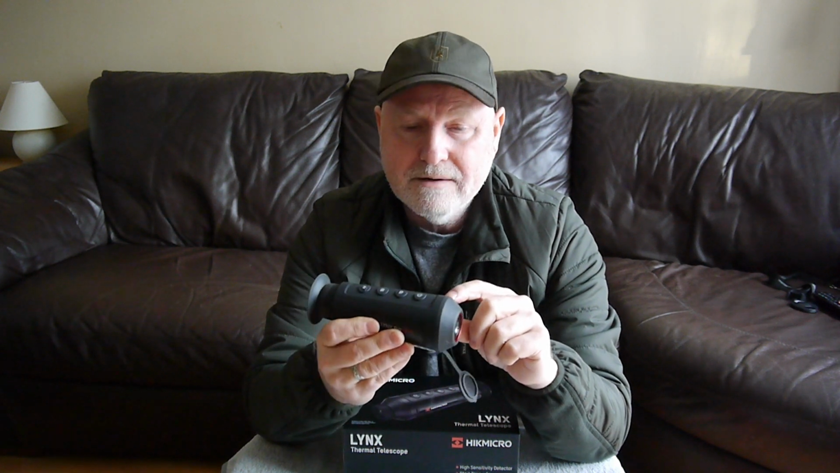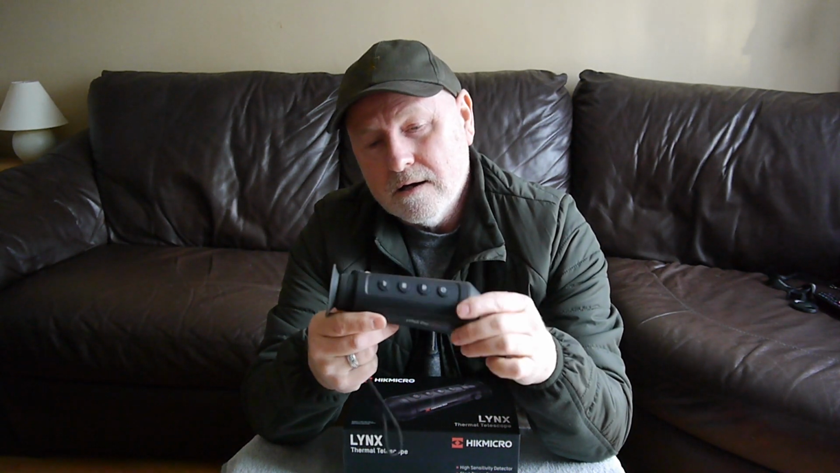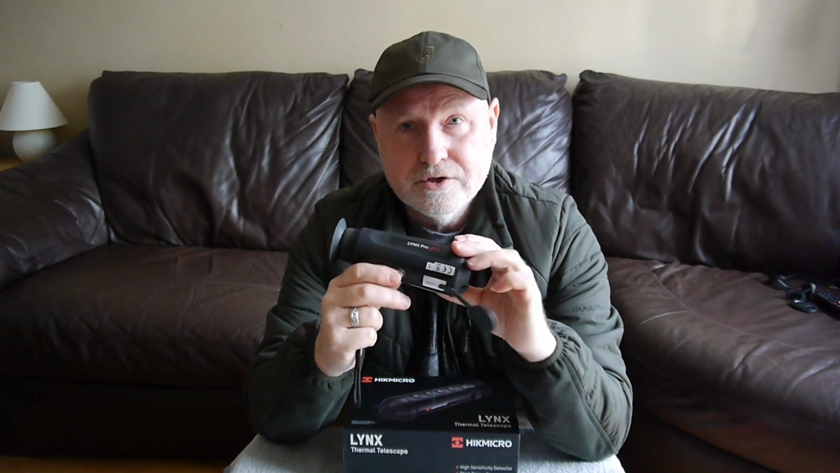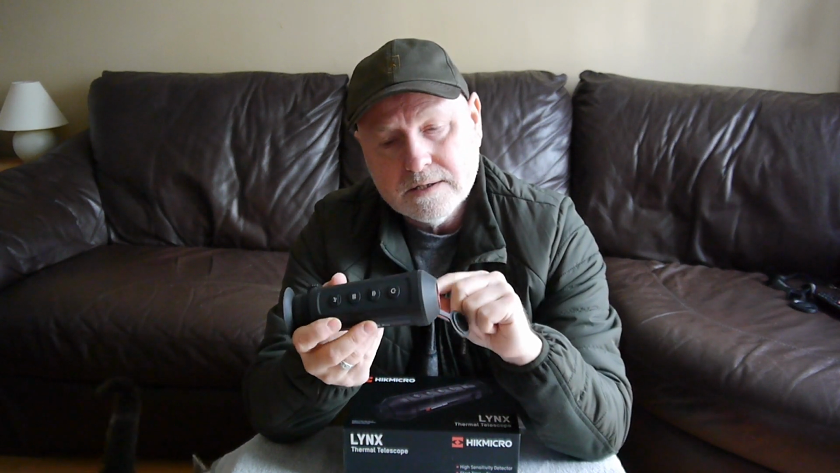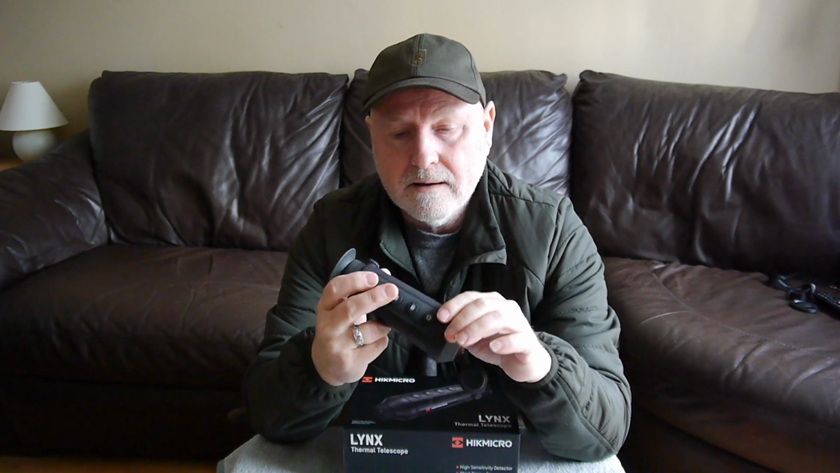What don't I like about it? There are a few things that, if I said I didn't like them, I could also say I do like about them. One is the internal battery. If you run out of battery, you can't swap out the battery. You can possibly put a power bank into it. I don't know for sure, check that out and see if that's possible, but we'll probably do that.